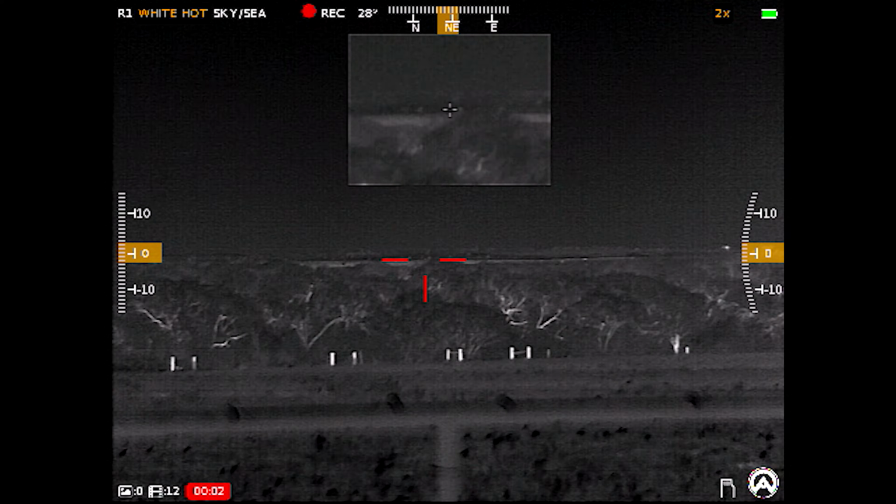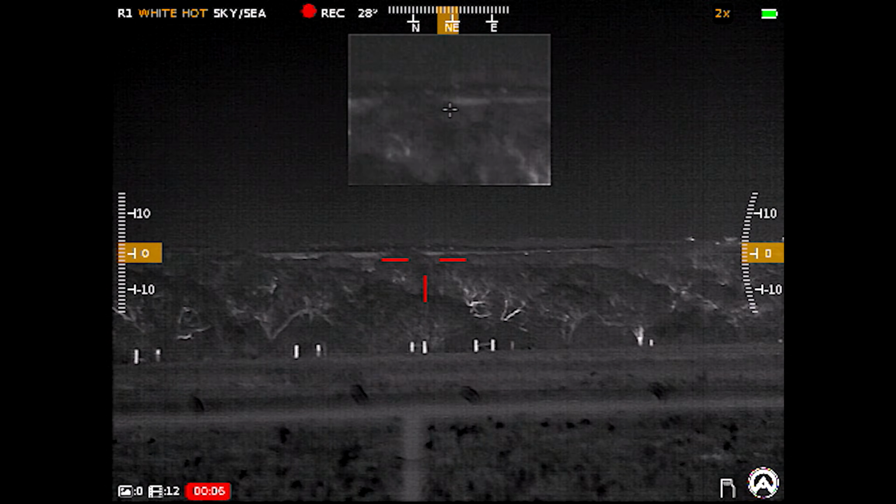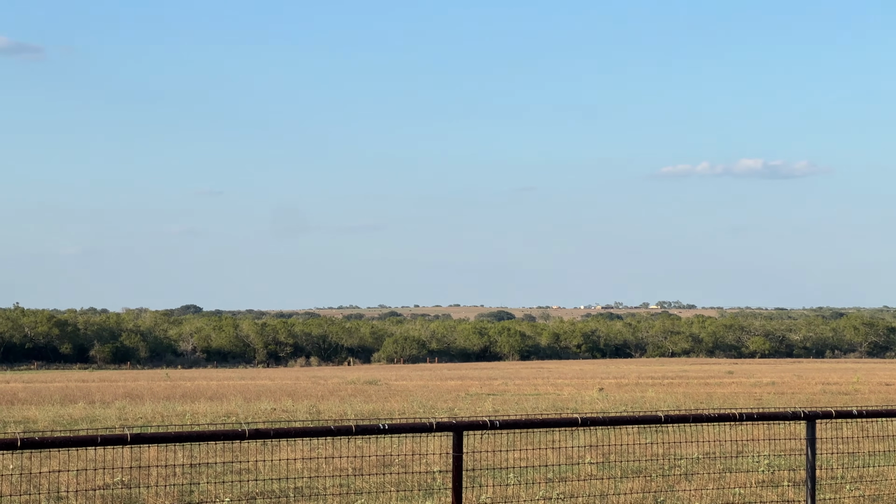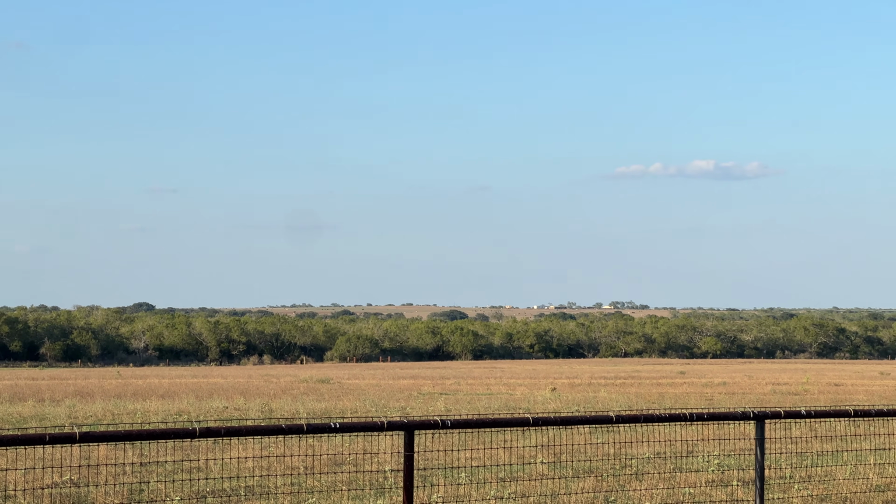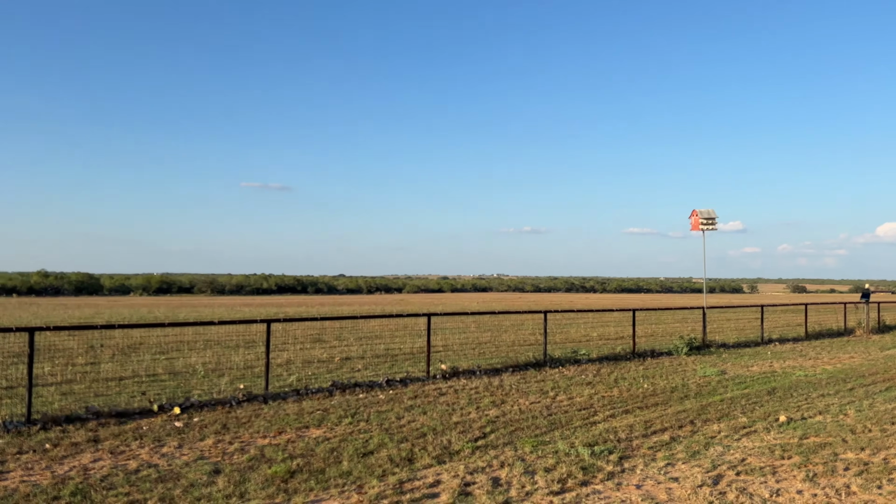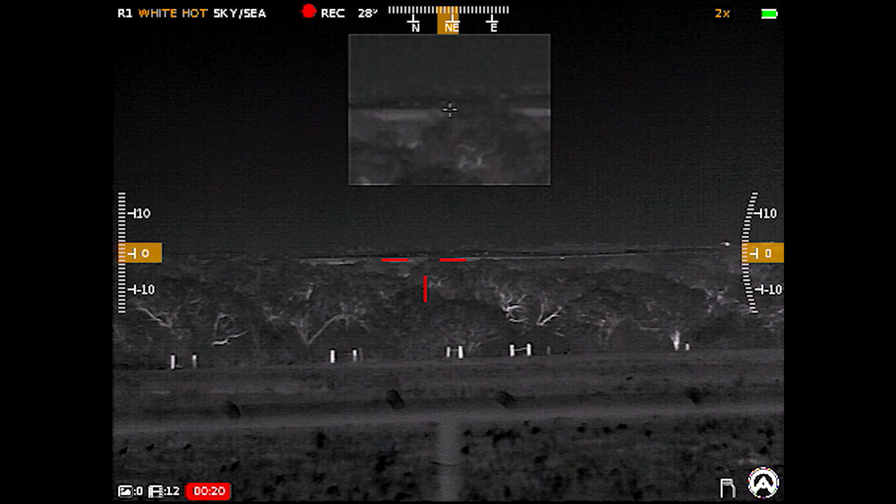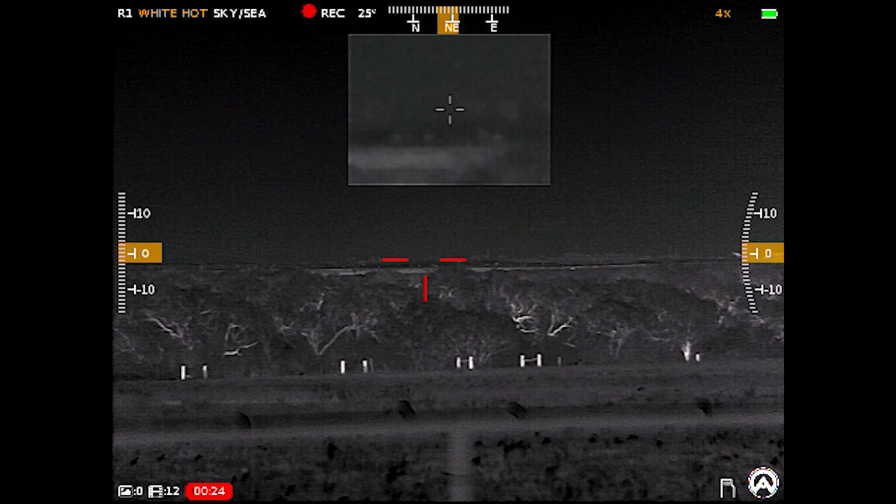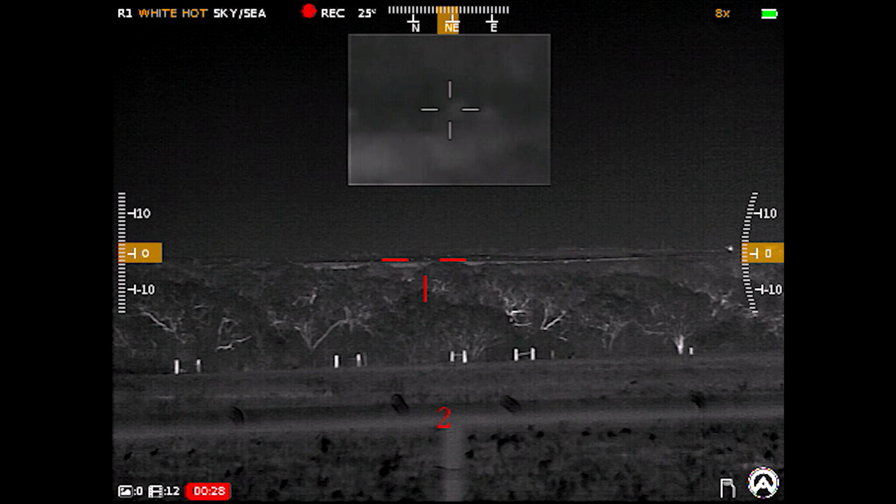Now, I did also want to test the extreme limits of this optic, and this is absolutely worst case scenario. Those white dots that you currently see in this color profile are actually cows at around 2,500 yards away. Why this is extreme: it was a 102-degree day out in South Texas, during peak summer for us. So the entire environment is hot. Everything is hot. You can see those fence posts in the foreground just glowing white hot from the sun.